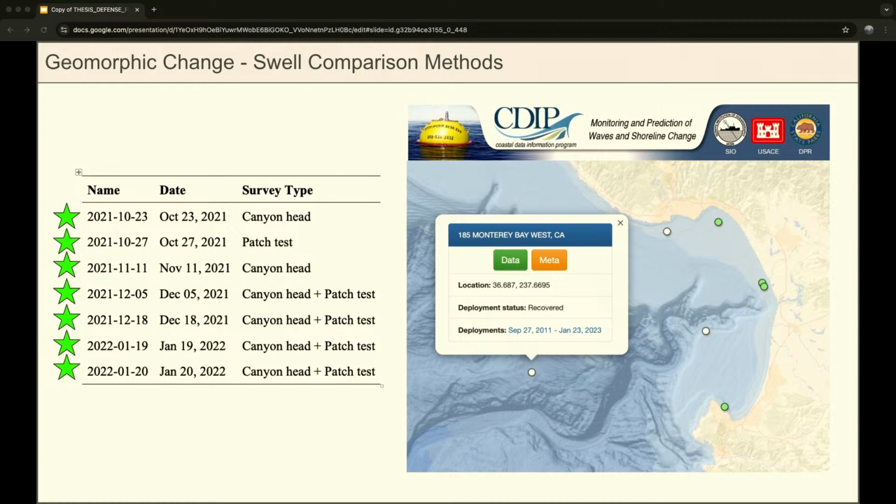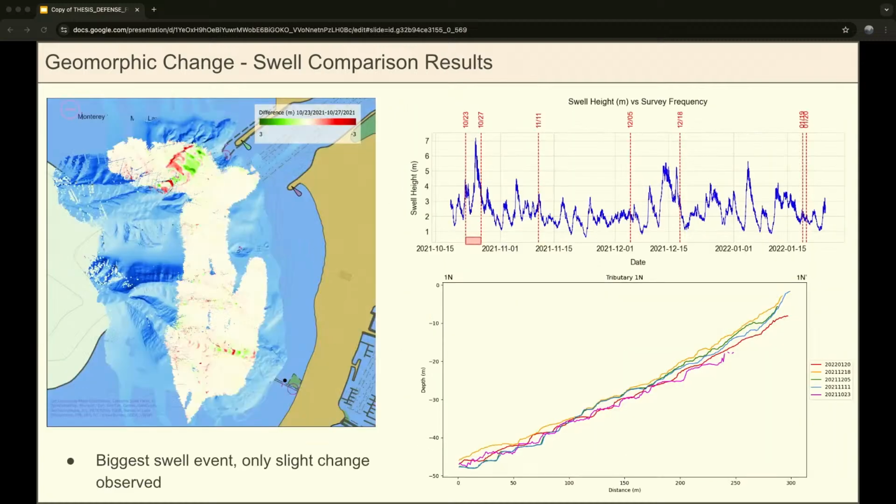I got my swell data from this CDIP buoy 185, which is out in the Monterey Bay during that time. The plot here is showing swell heights over time, and all my surveys are marked with these red markers. And then on the left, we have a difference map showing the differences observed between 2 surveys. So these are my October 23rd and October 27th surveys. The red is showing erosion, and green is showing accretion here.